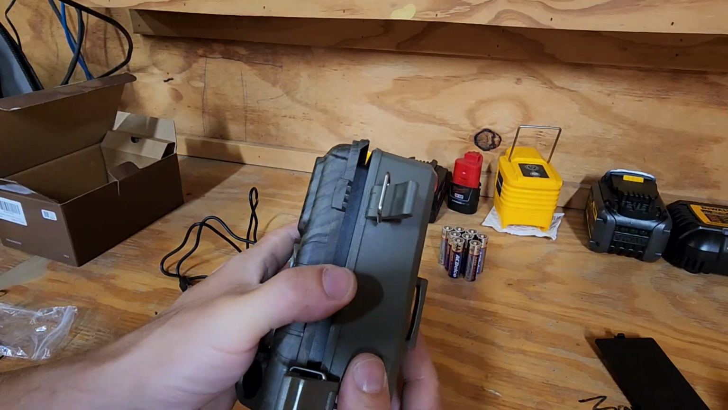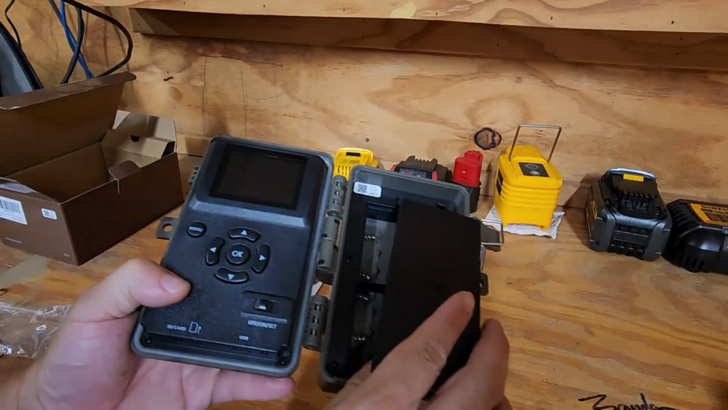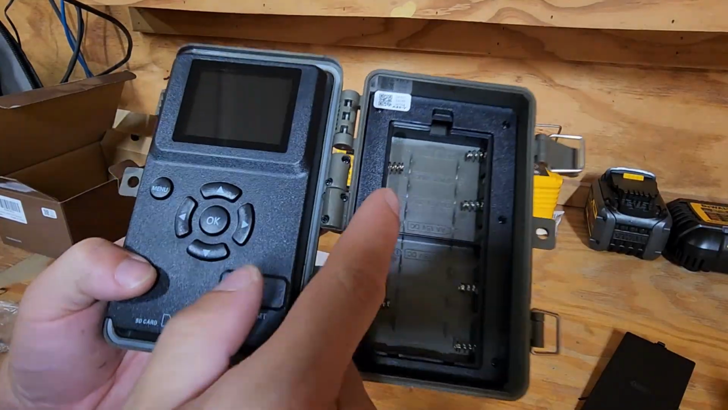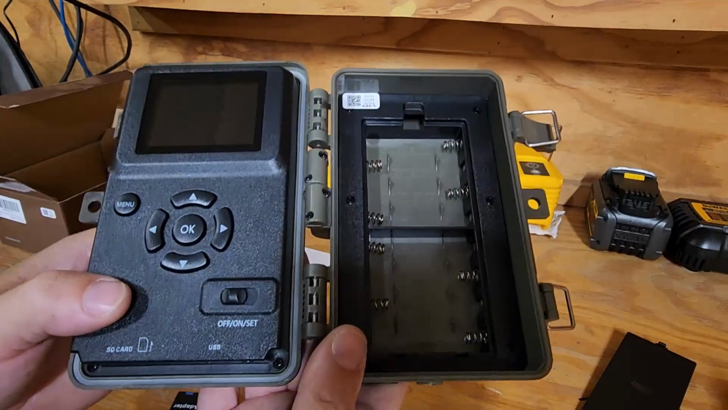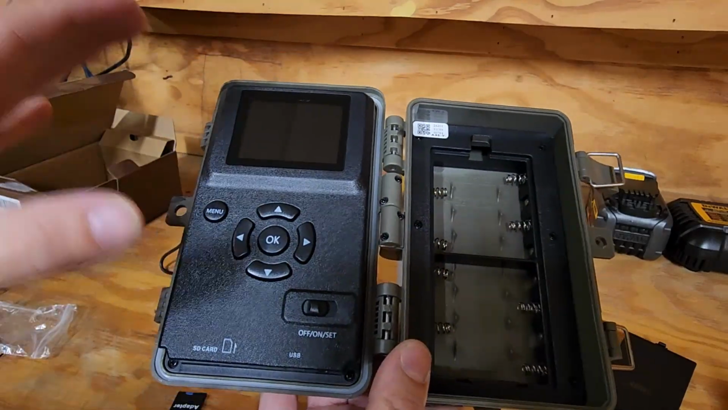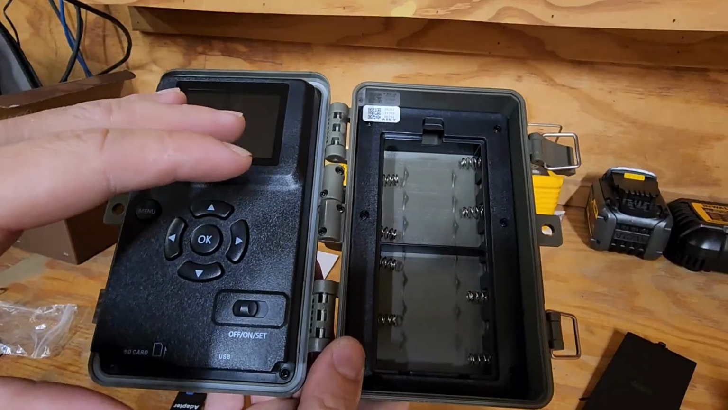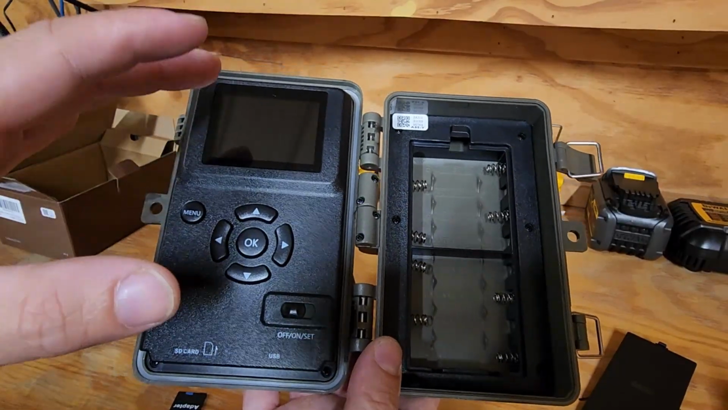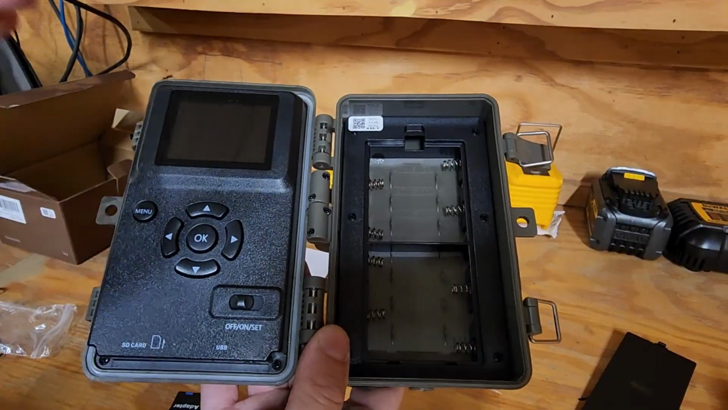Now, if we open this guy up, whoops, I'm hooked up there. This is the battery door, which I already had off. It runs on 8 AA batteries. Now, I don't know yet how long those are going to last, but it's a passive infrared system, so it's not like the camera's constantly on. How long the batteries last will largely depend on how much is getting recorded, how much traffic you have in front of it. So we'll see what happens.